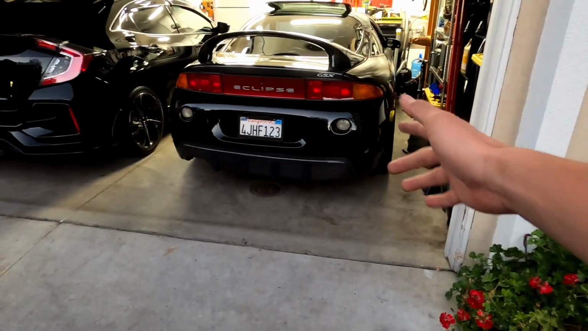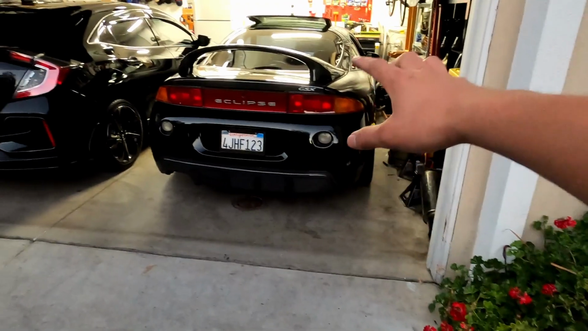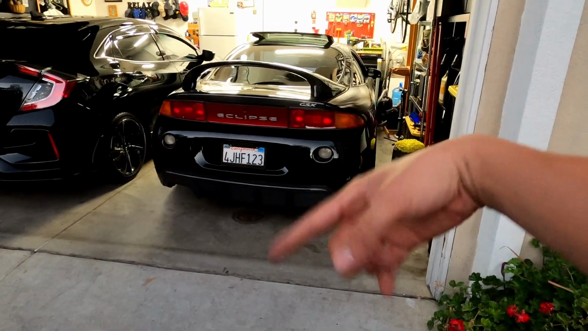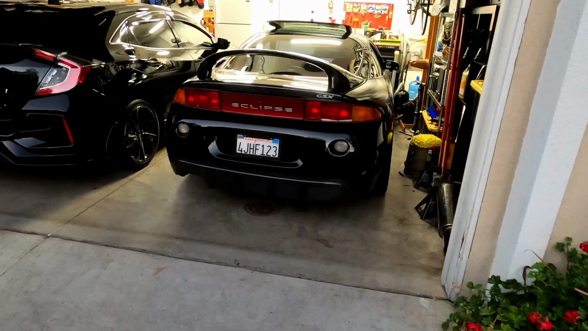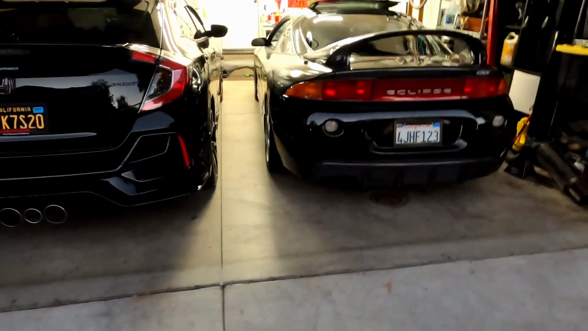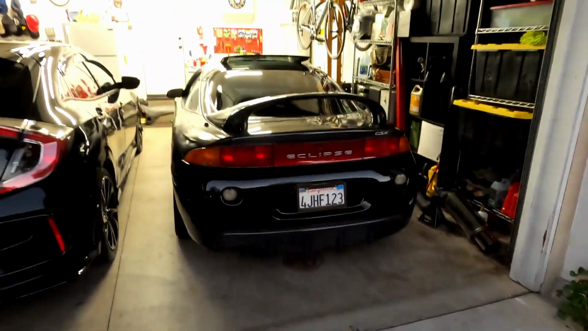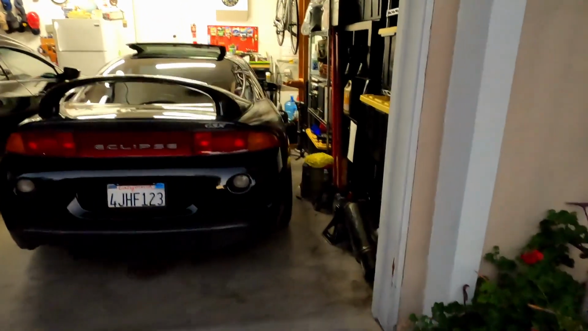Guys, can you hear me? This thing sounds crazy, straight pipe. I took off the exhaust and it's just a 3-inch Apexi N1 downpipe to a 3-inch mid pipe that has the resonators deleted, and this thing sounds insane. I don't know how well you guys can hear me, but that's how it sounds. My neighbors probably hate me right now. Oh well.